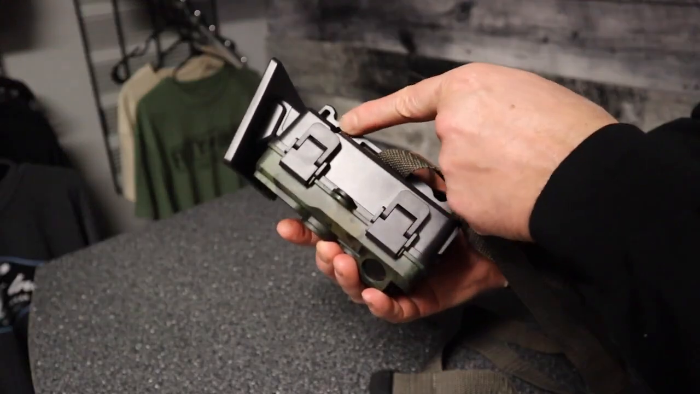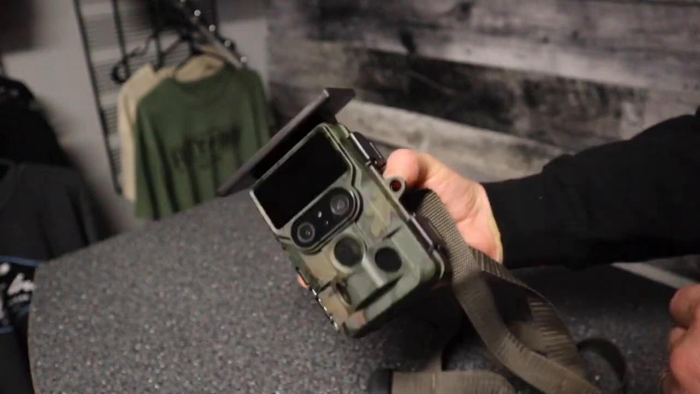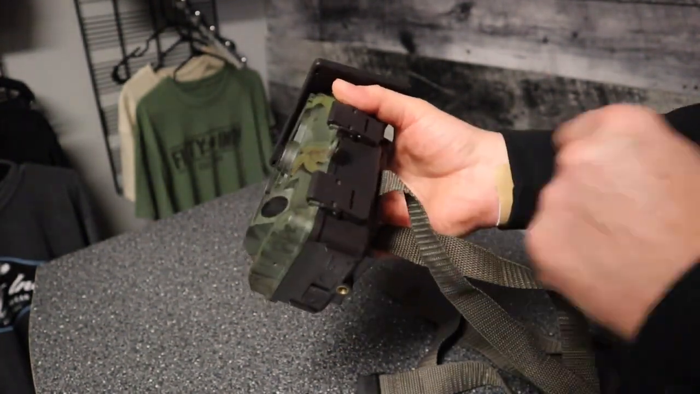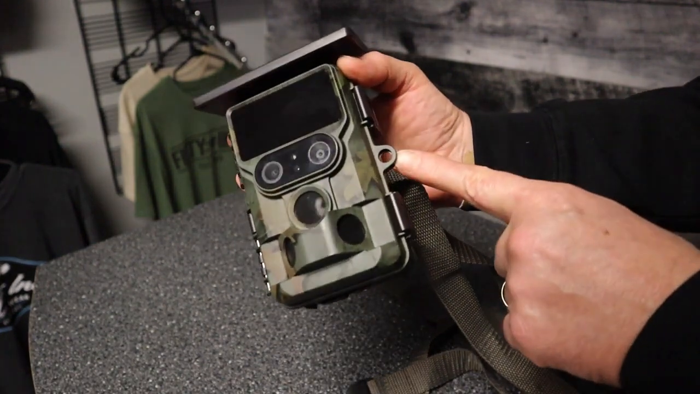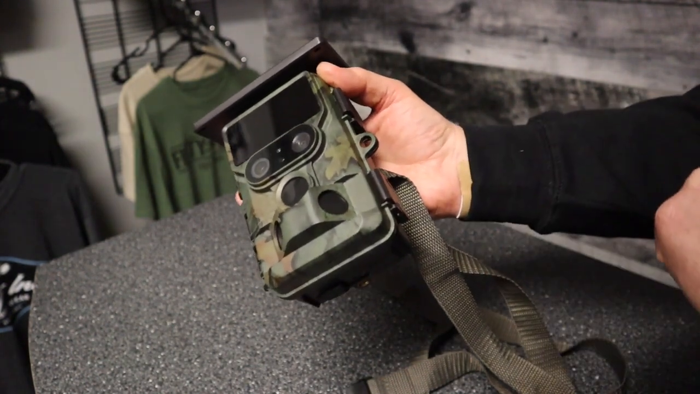This one also has nice big loops here that you can run a cable lock through, so you can lock it to a tree. So if you're in an area with lots of traffic and you're afraid it's going to go missing, you can lock it right onto the tree with a cable lock like that. You got a little locking spot here, so you can keep your card where it is. No one can take your card that way.